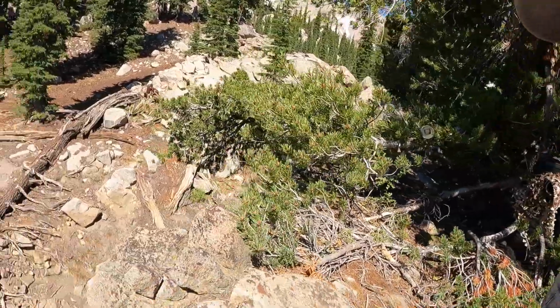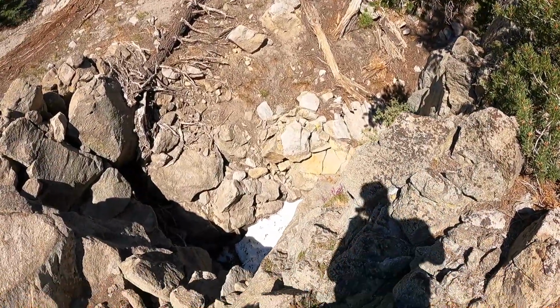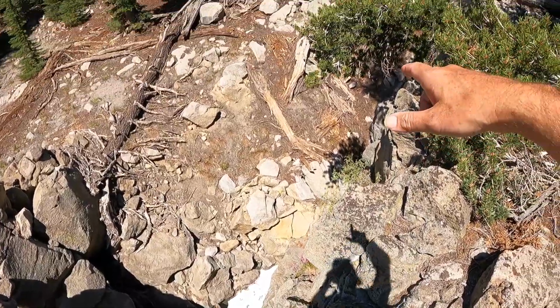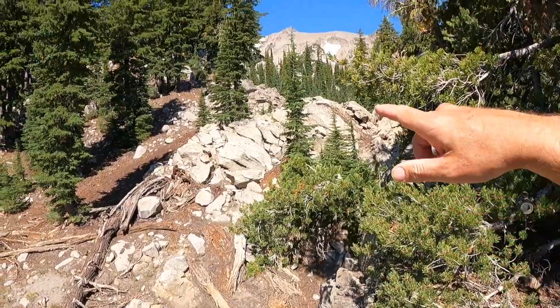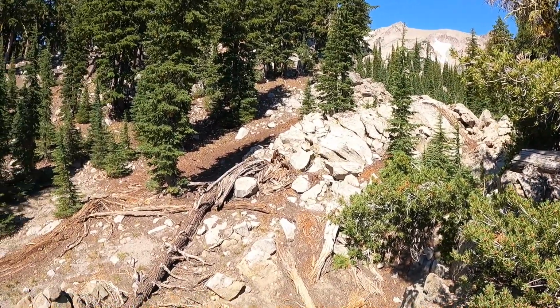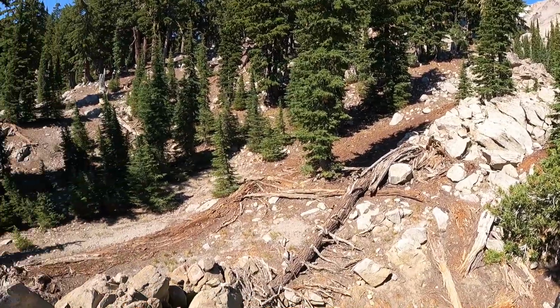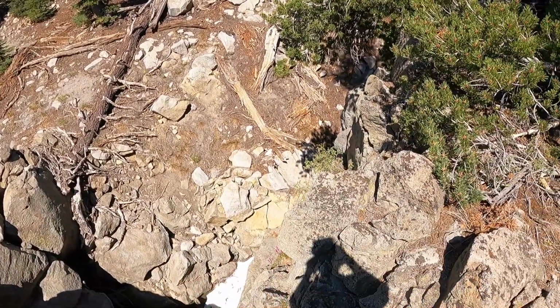Peek over the edge, see what the snow's doing. Just got a little bit of snow down there. I still got my trail camera over there. I'm gonna go check real quick, and then I'm gonna go explore up there a little bit and see if I can find anything interesting. But let's go check that trail cam.